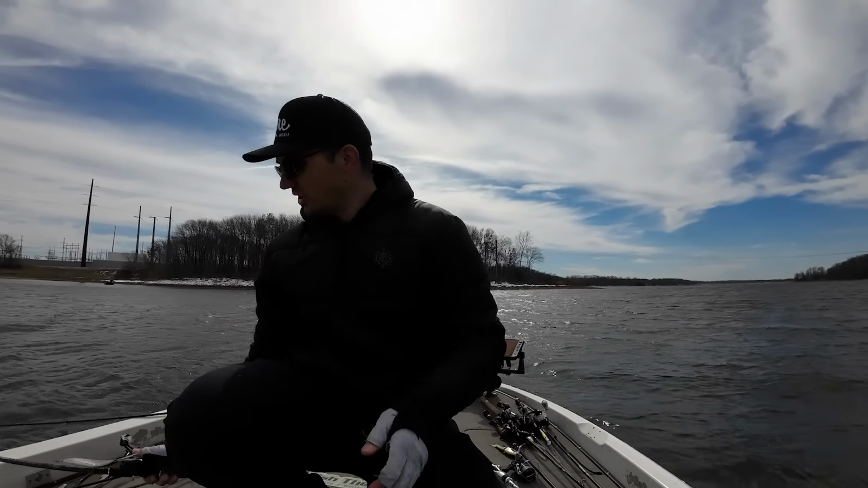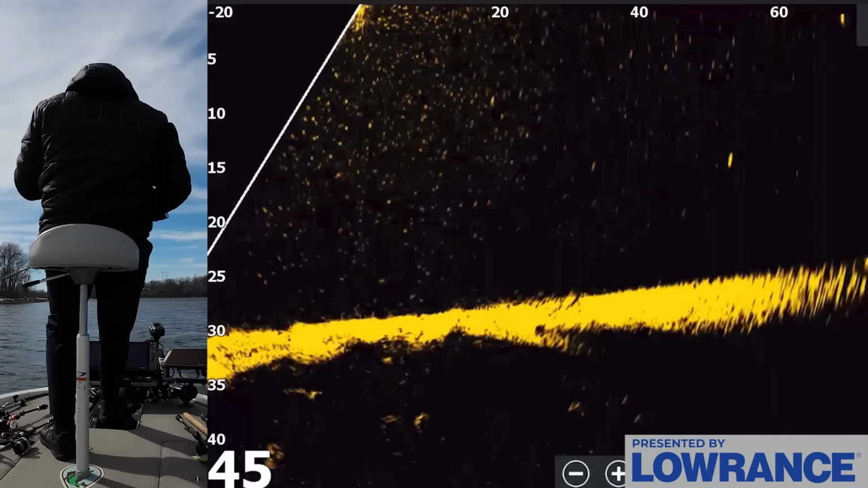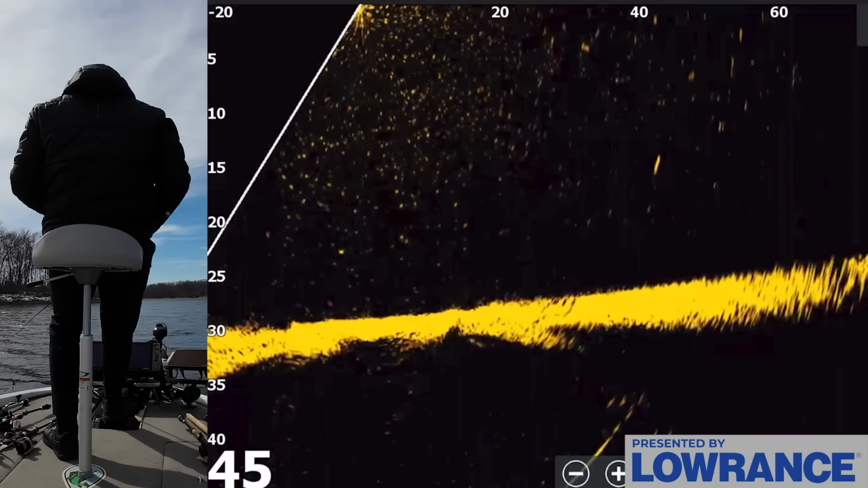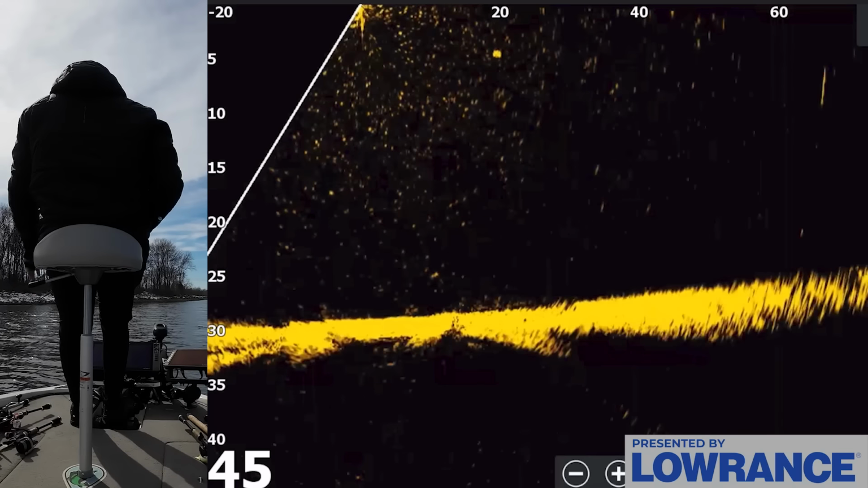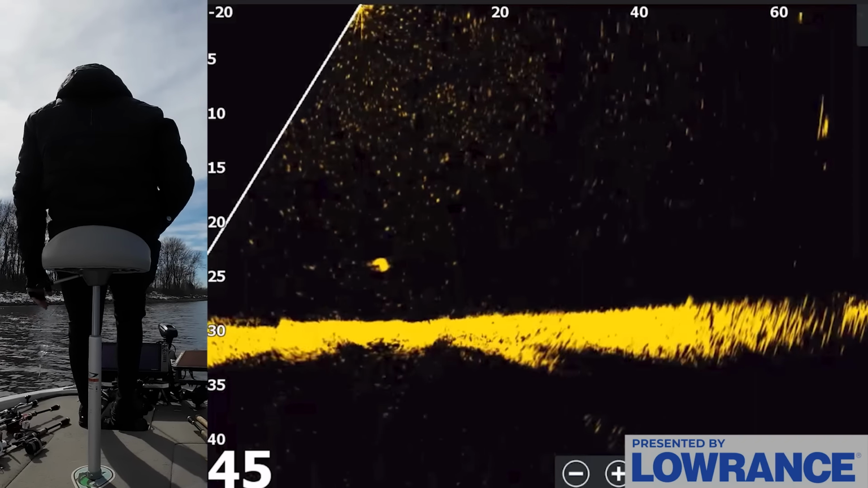I need to change camera batteries here, but we're catching them now. Here we go. So got another fish on the spoon here. Took a quick break to change some camera batteries and eat some food, but let's get back to it. And these fish, again, are setting up high in the water column, and I can't get them to chase a minnow, or they'll chase it, they just won't commit to it.